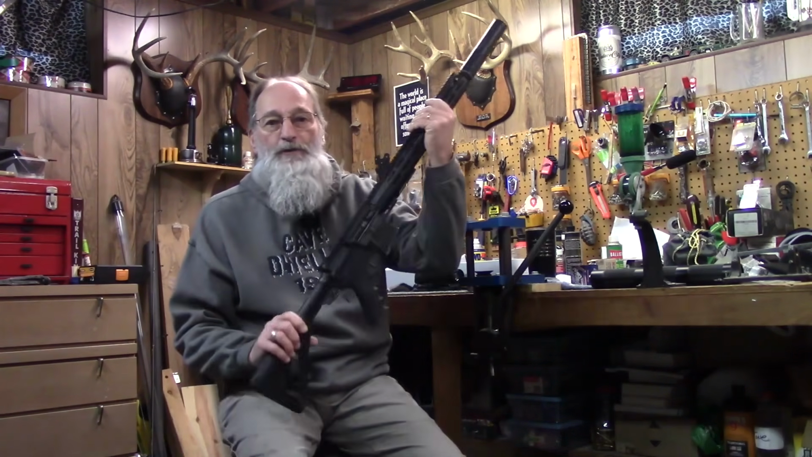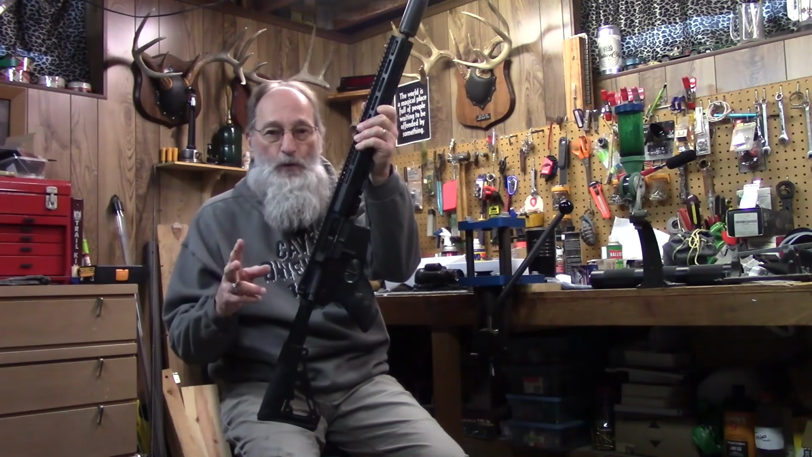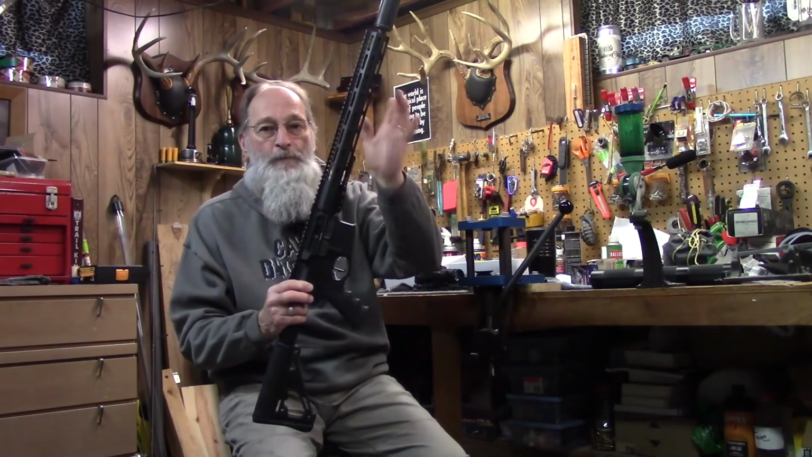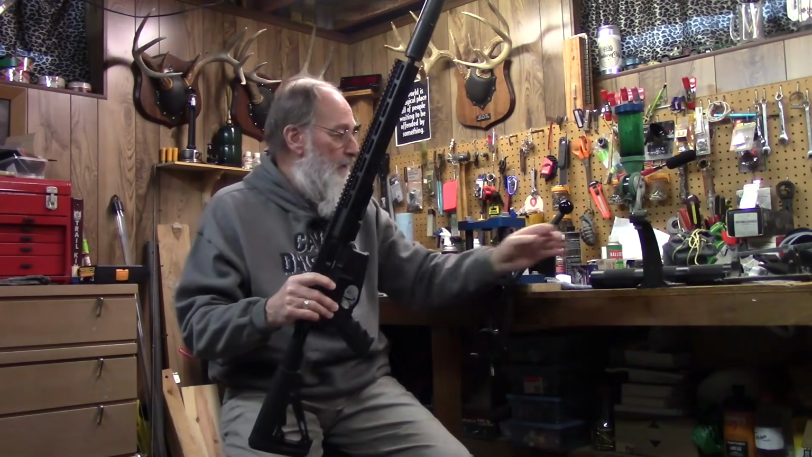Okay, you remember the 2024 season in the spring, the 22 ARC came out midwinter at the SHOT Show. As soon as I could find the barrel, I found the Odin Works. That's on my other rifle, which has a Leupold on it for daytime hunting. This one, you remember, I did